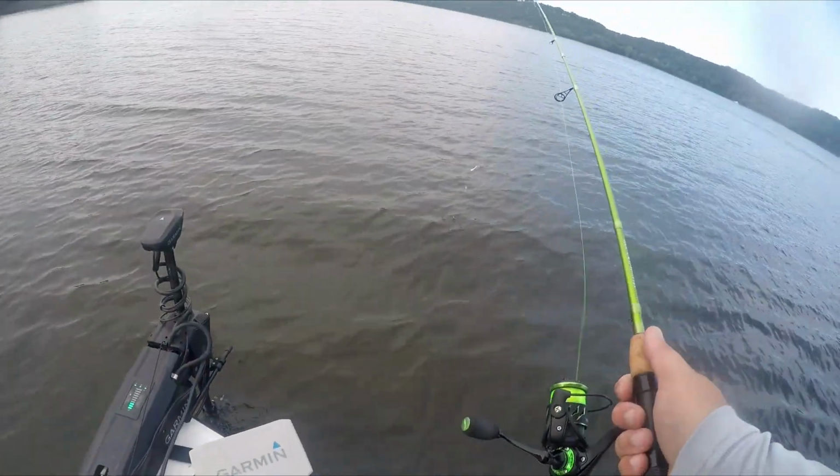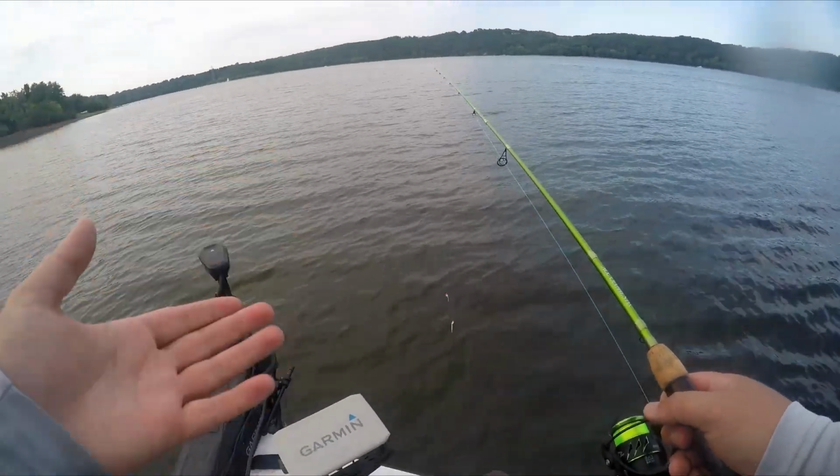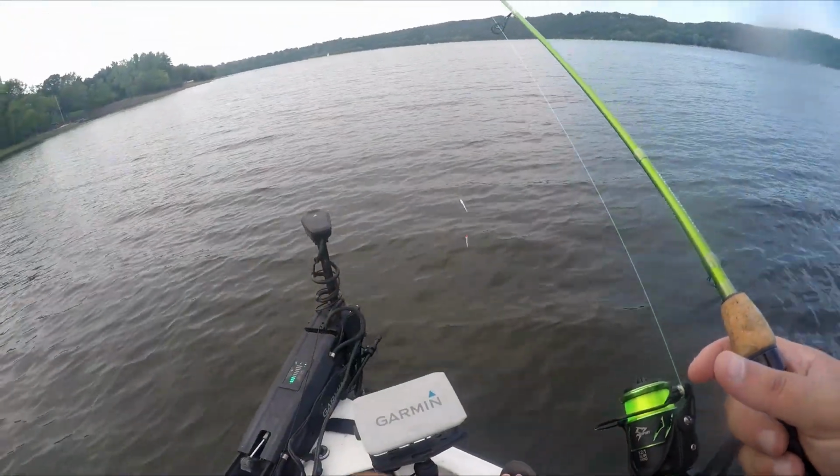I'm gonna switch it up, like I said, 6.5 foot. Since it is so calm, I actually might tie on that 11-foot again, see if I can vertical jig some of these fish instead of casting it out.